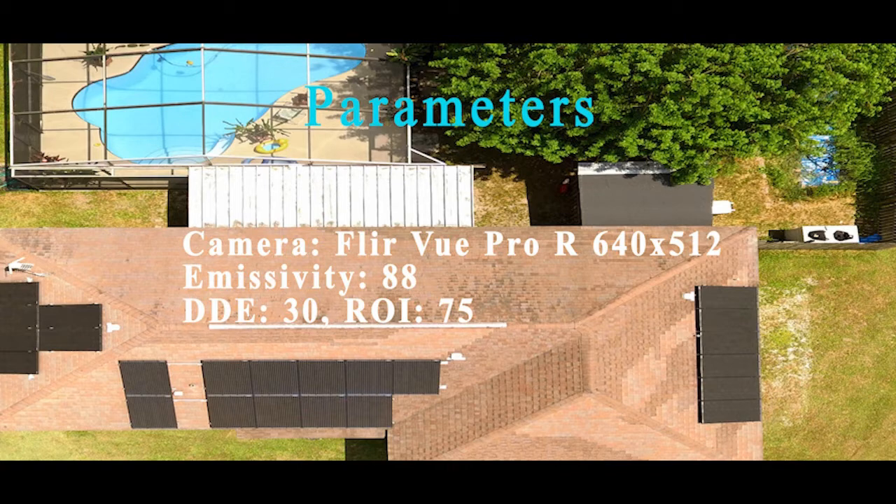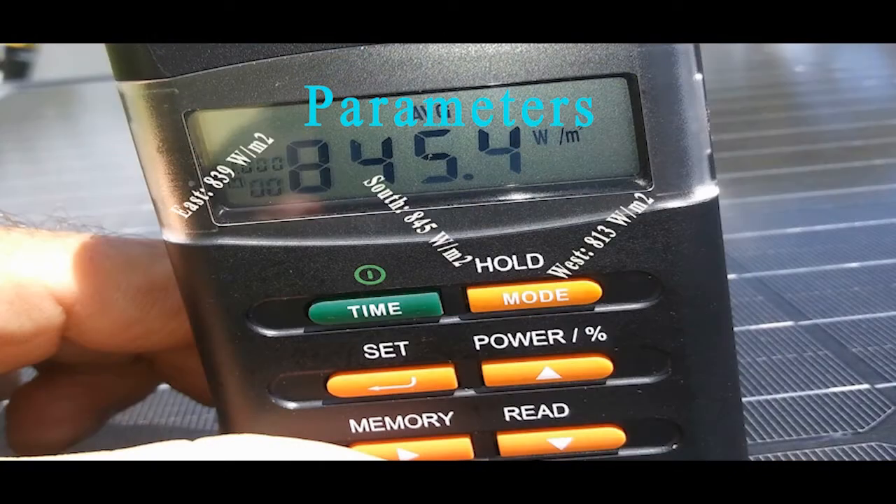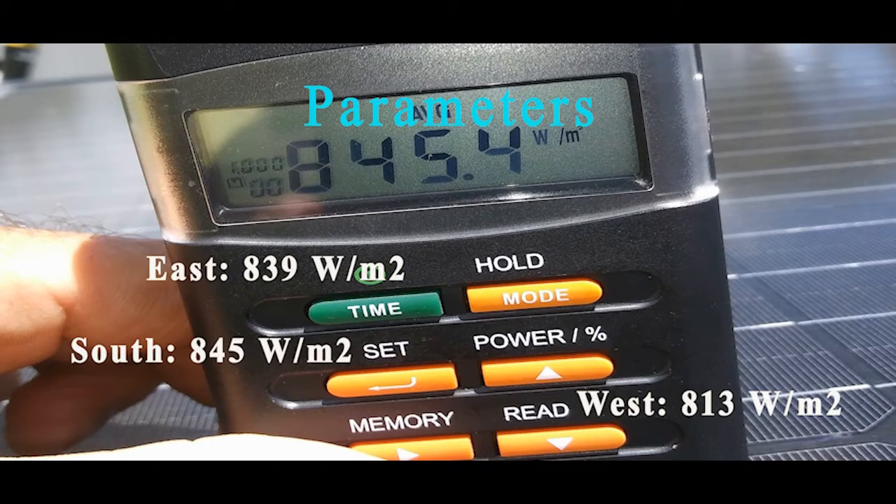The sensor was a FLIR Vue Pro R, 640 by 512, and an emissivity of 0.88. I got myself up on the roof with a pyranometer, and as you can see with each of the different directions, we easily meet the minimum of 650 watts per meter squared.